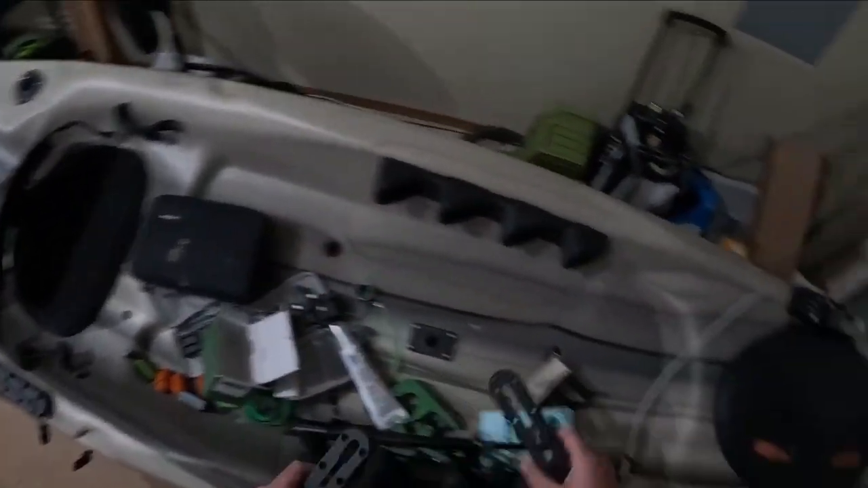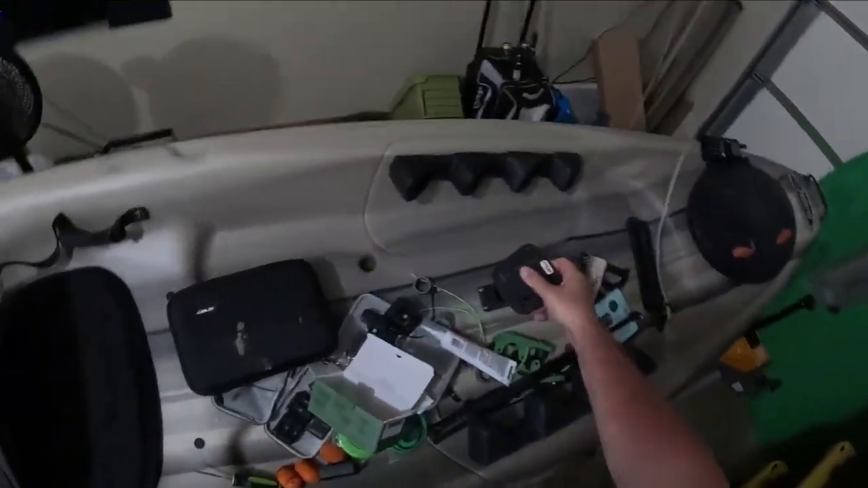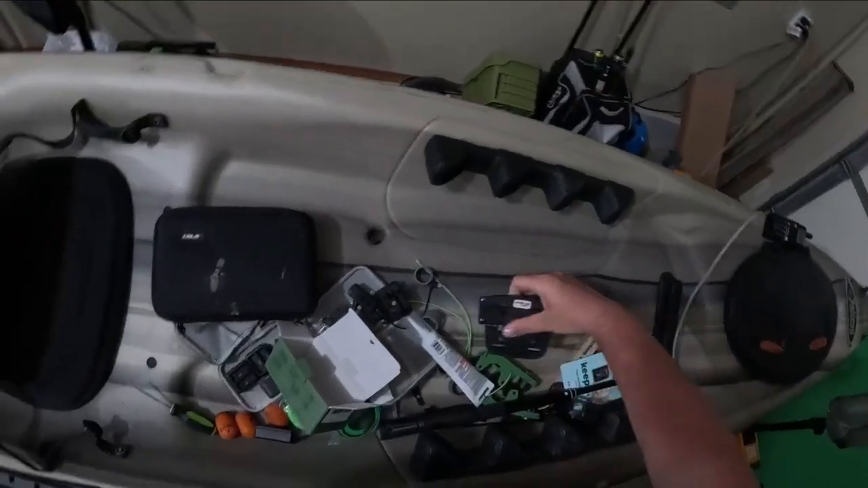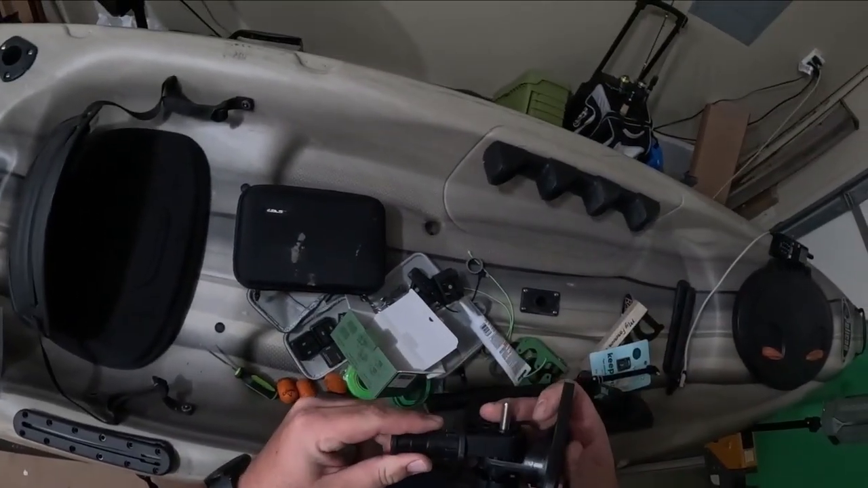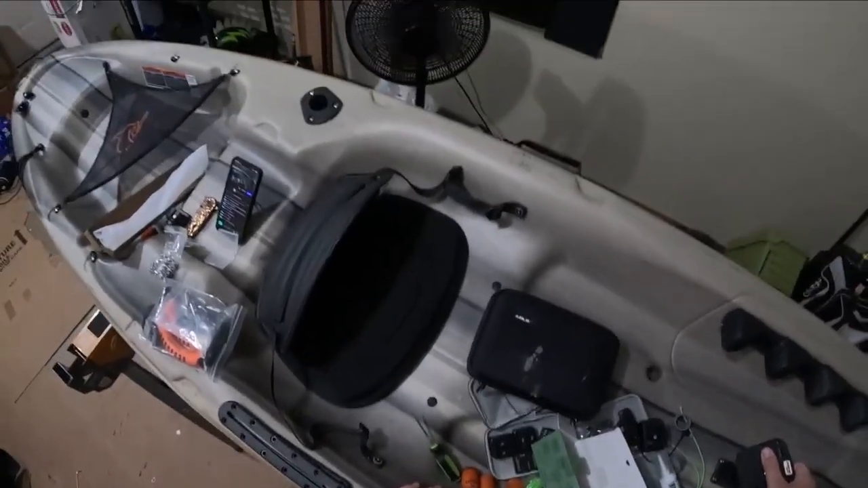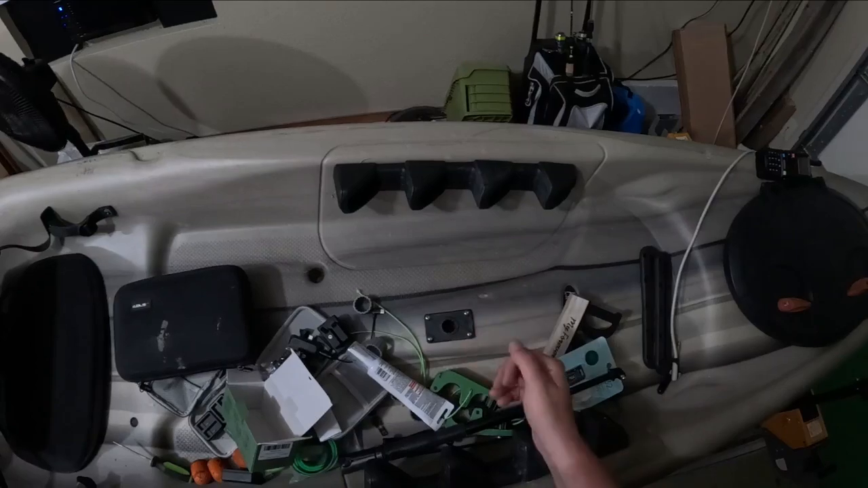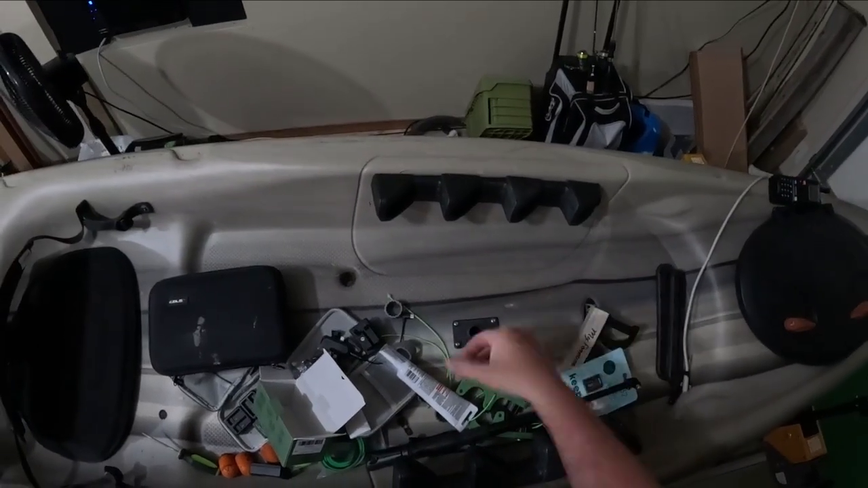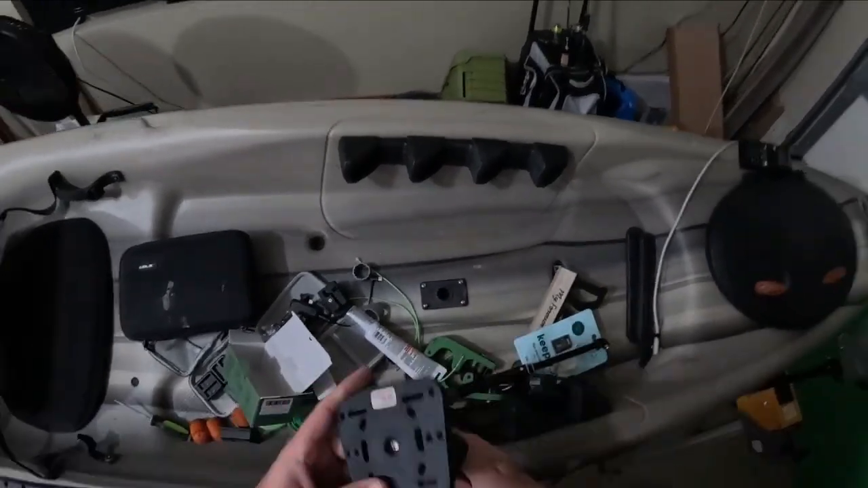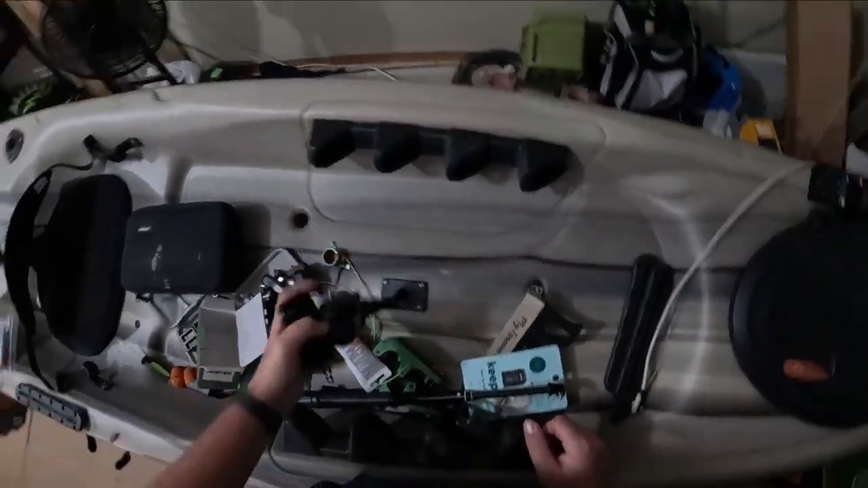Actually, what I was gonna do with the fish finder is, where is my thing? What I can do with the fish finder is I could actually put it, cannot, I thought I could put it in here. My thought was to put it right here. So what I'll probably end up doing is getting rid of this, getting another one, like an actual Scotty plug. But